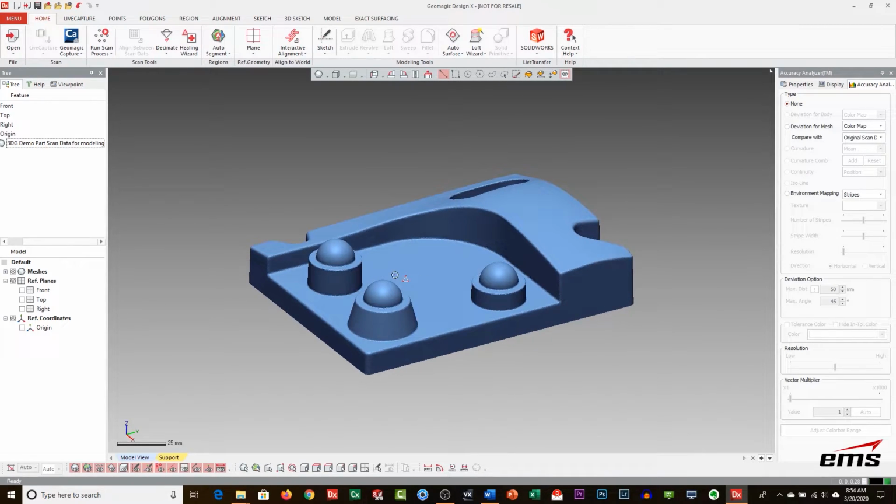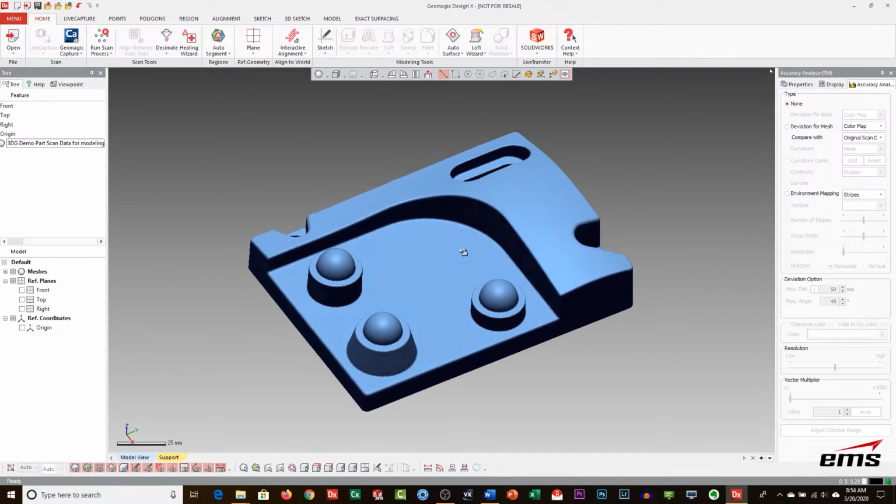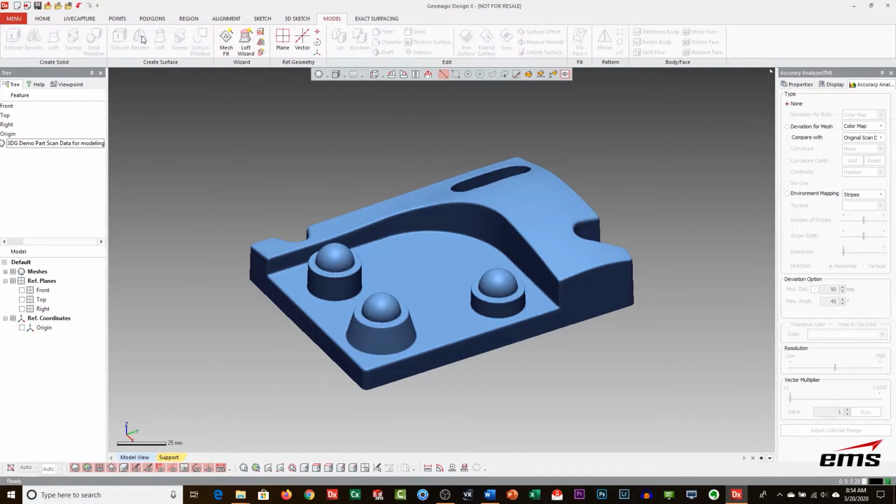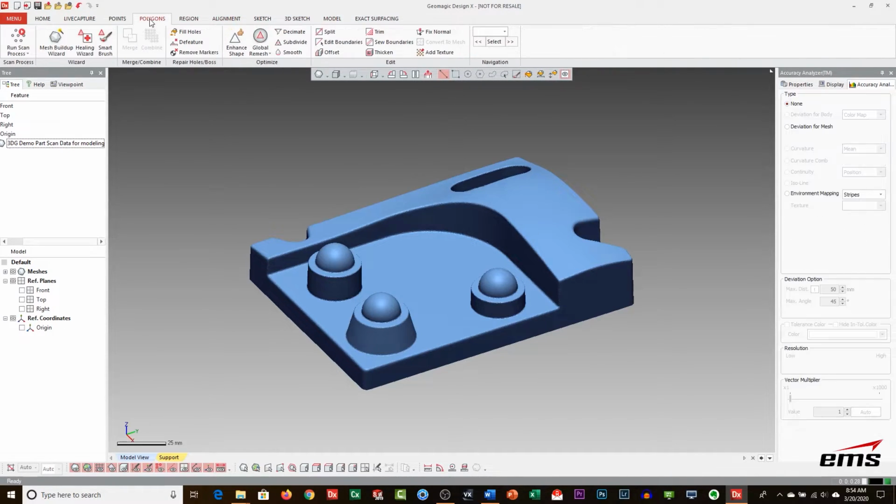Now, again, we have very detailed demos on Design X, and we're not going to go into all that today. We're going to, again, try to just create the same workflow just so you see how it works. So, again, similar ribbon style interface. You've got menus along the top, for example, for all your solid modeling, surface modeling. It's got all kinds of mesh editing tools.